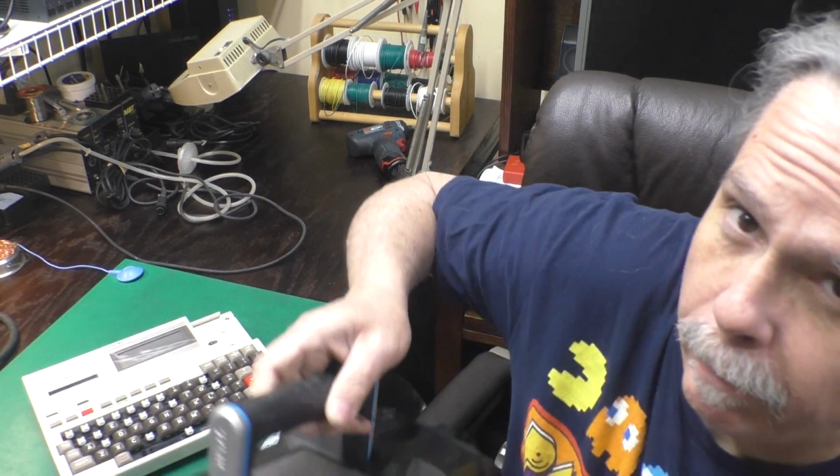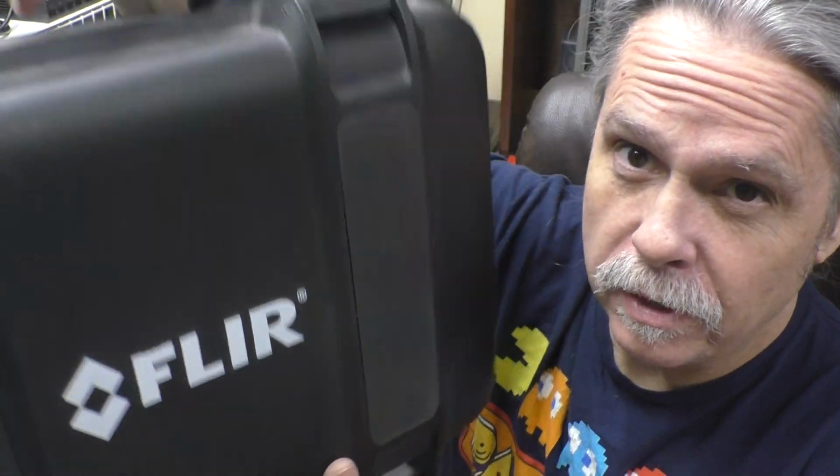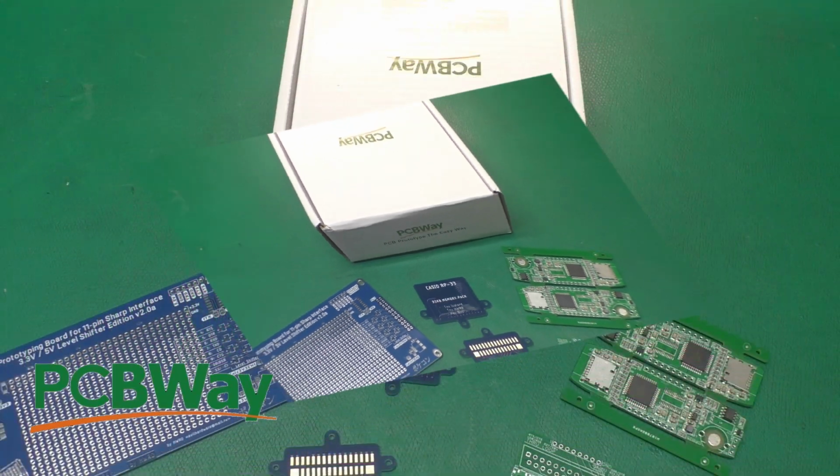And, to help do that, we're going to use this. This is a very fancy FLIR infrared camera, which one of the professors at work was nice enough to loan me for the weekend. So let's have a more in-depth look at the problem this guy's having, and then we'll get the camera out and see how we're going to use it to try to fix this keyboard. Let's get started.